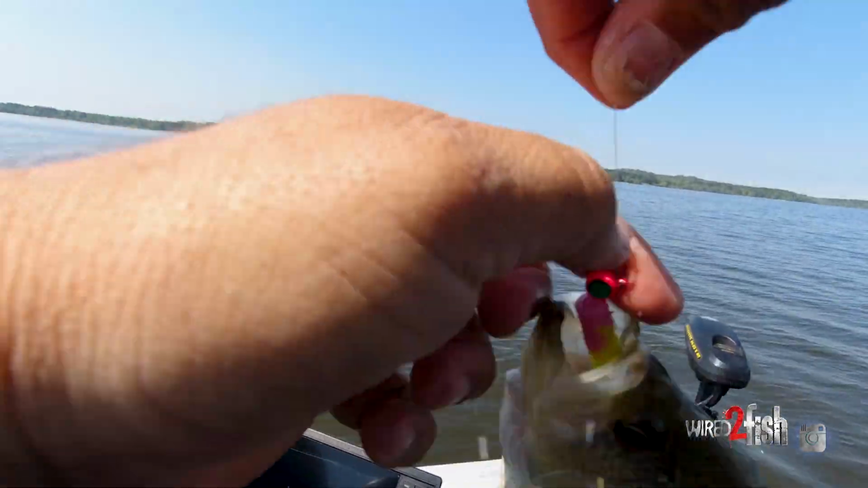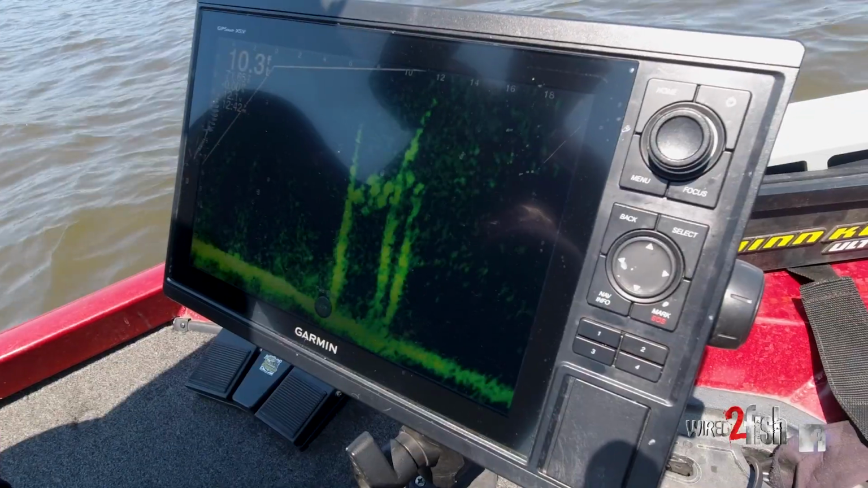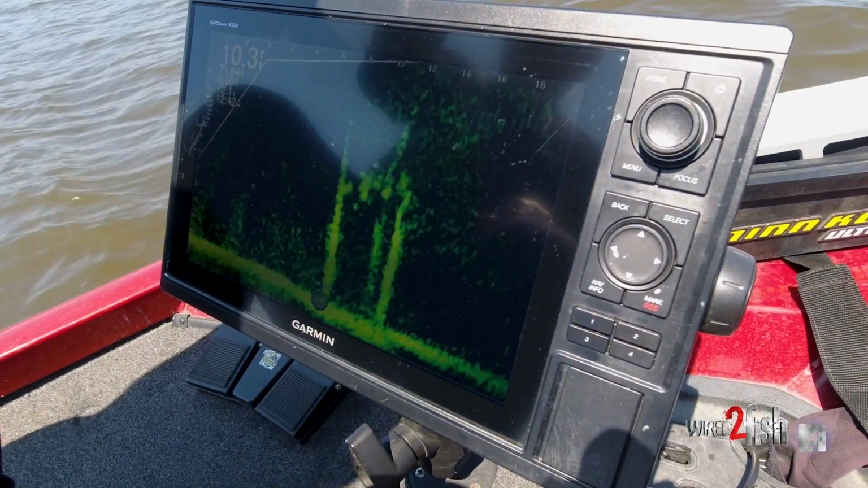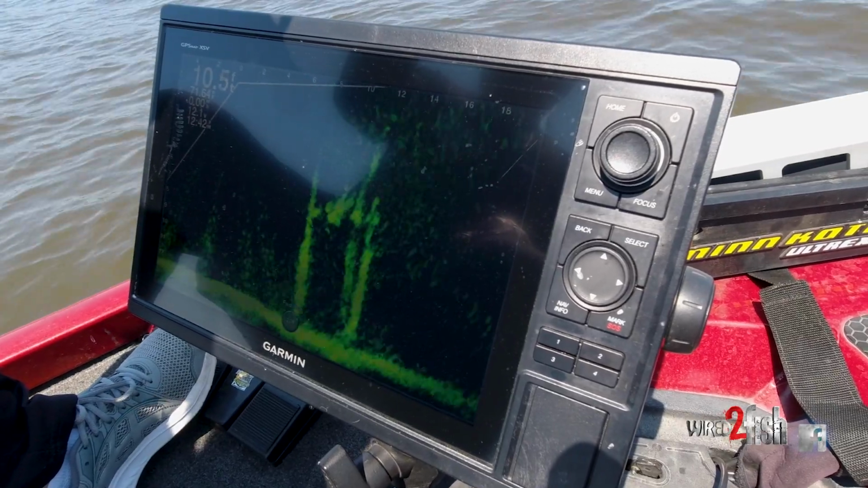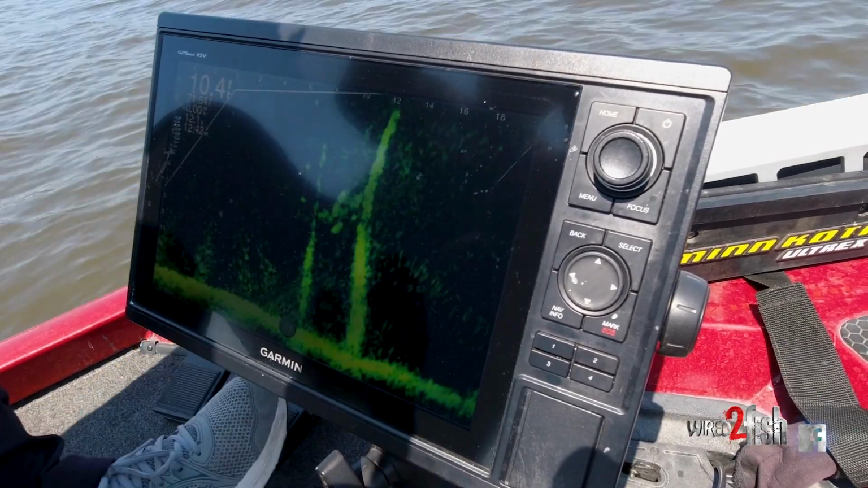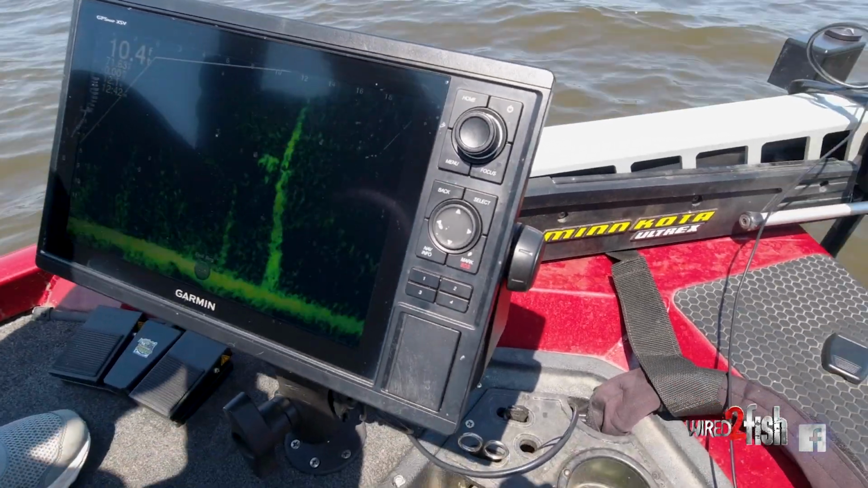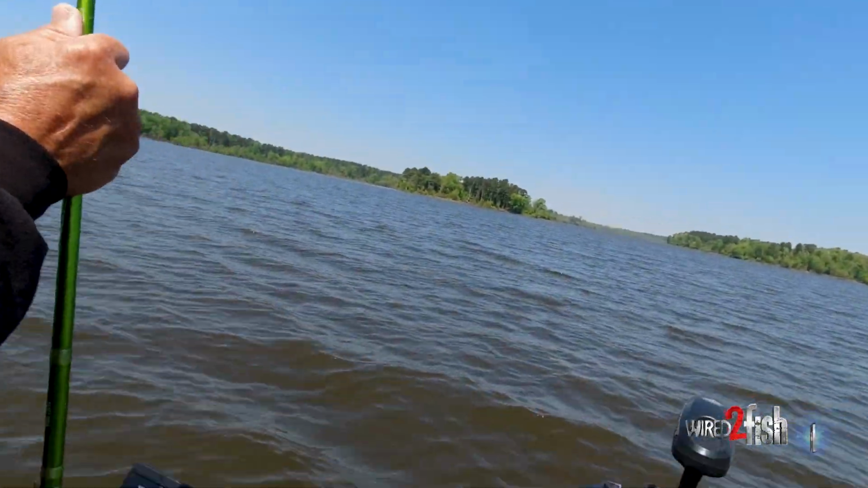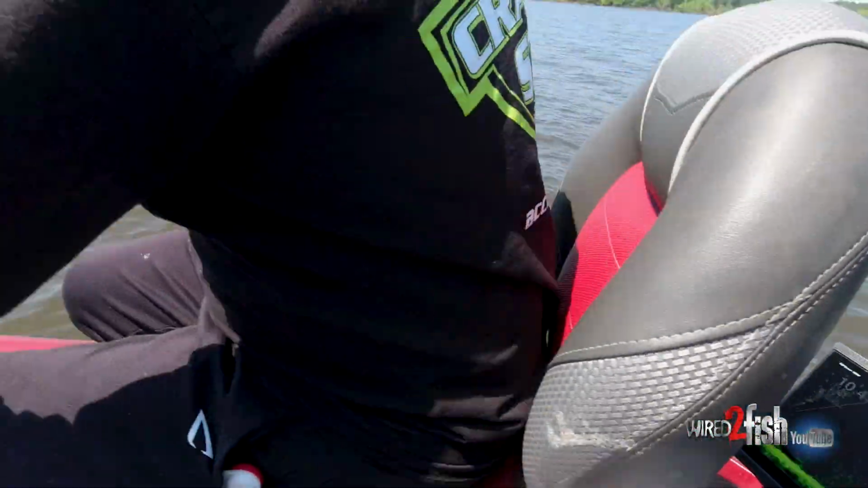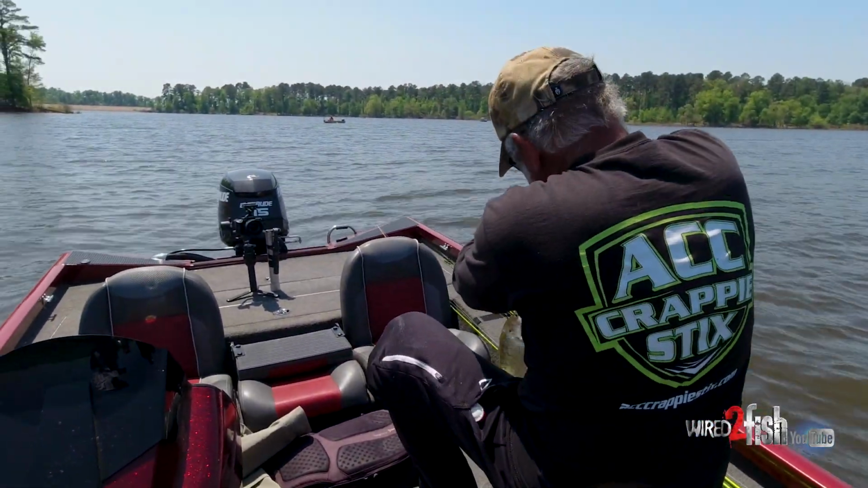Hang on, sucker. I believe you've done that before. Where you at, Jig? No, I'm moving too. Yeah, I go with these big fish in here.